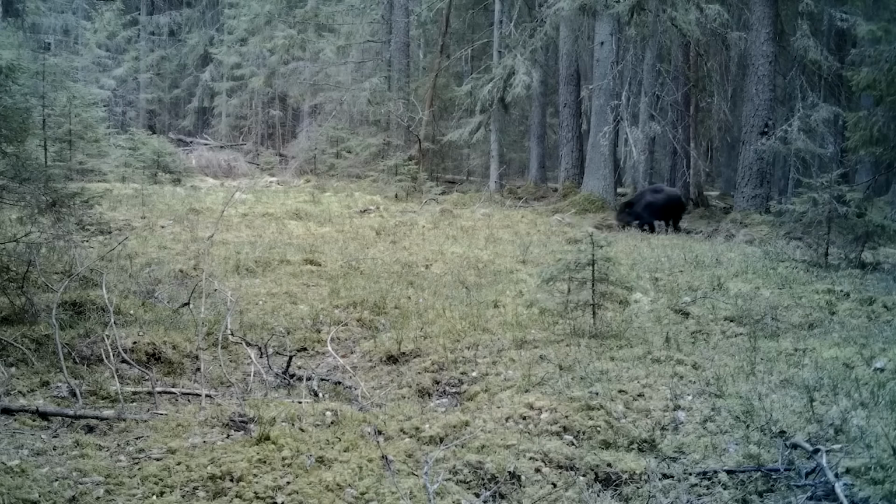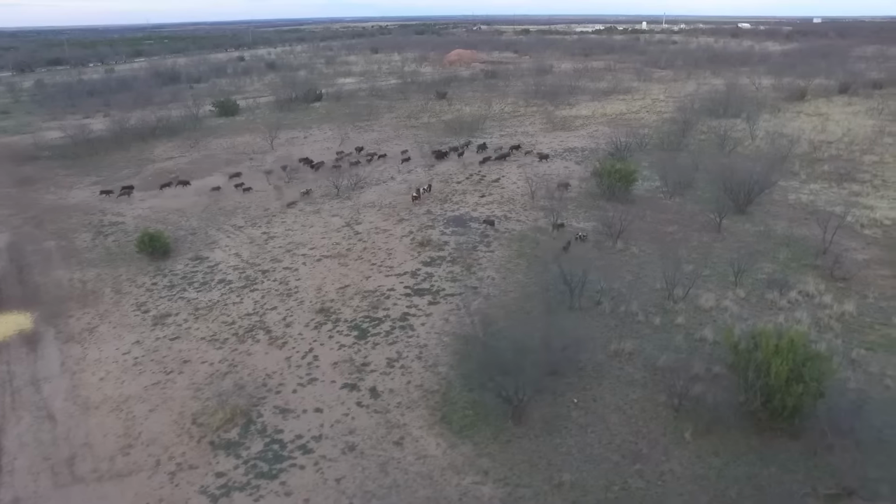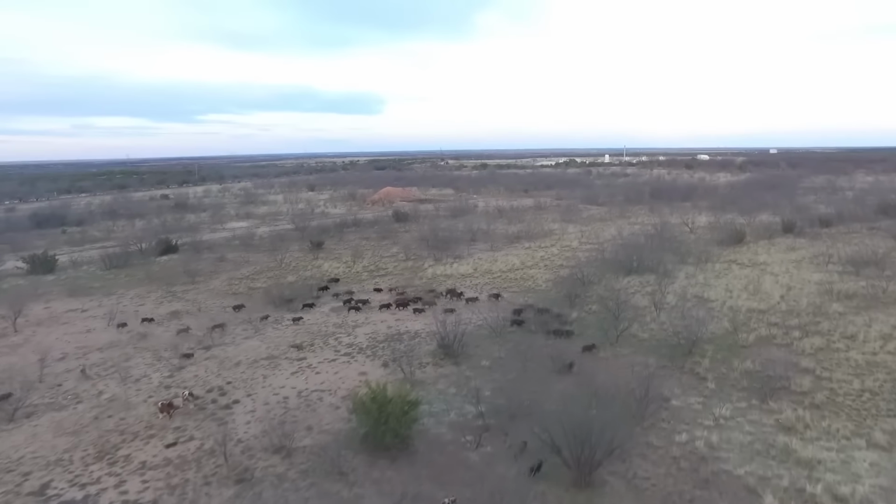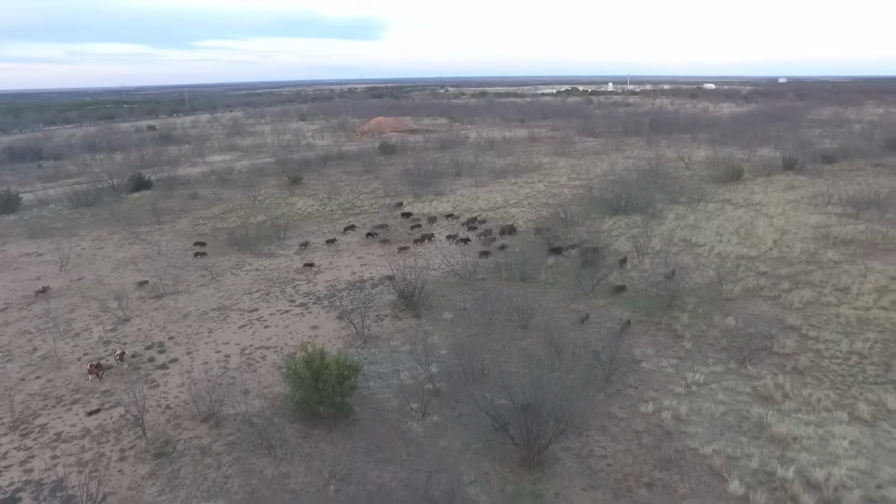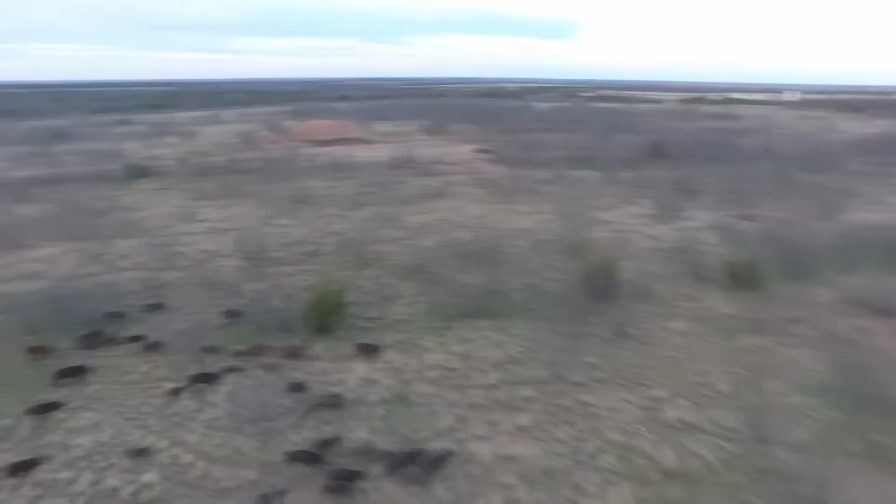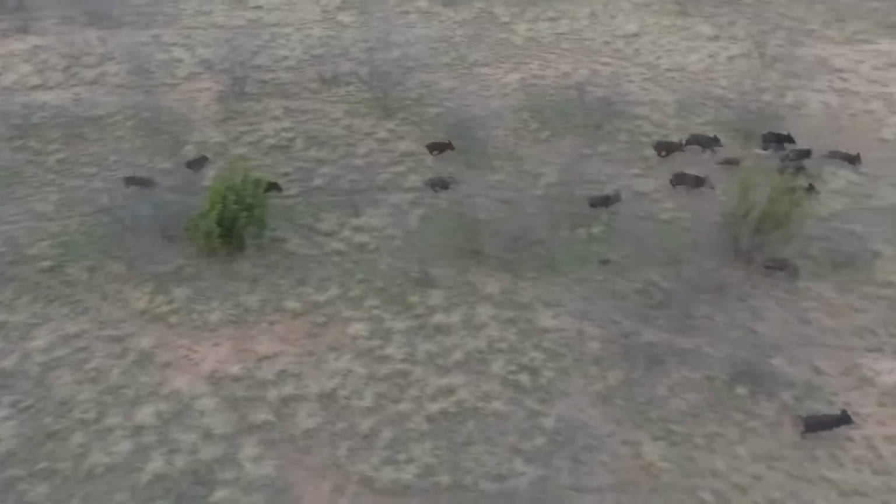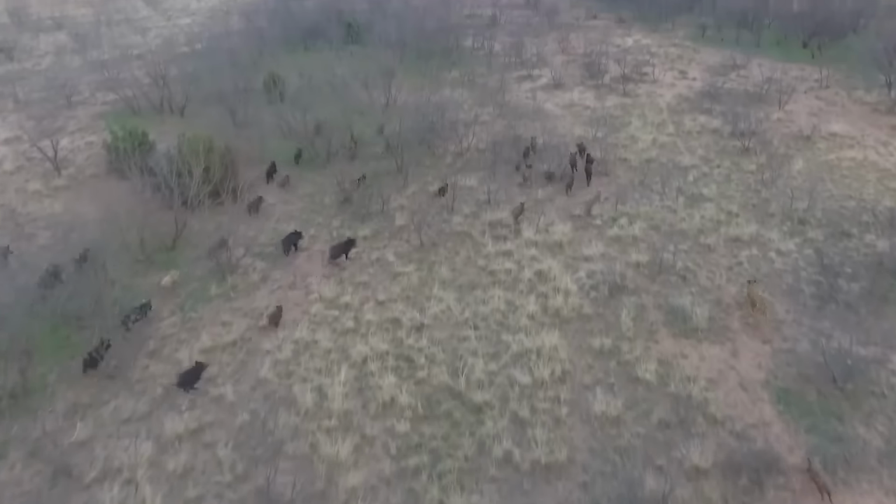Since the rule change, ranchers across South Texas report clearing entire sounders in a single night, animals that used to take weeks of trail cameras and stakeouts to even locate. For an industry losing $500 million a year to hog damage, that's not a minor upgrade. That's the difference between a working ranch and a failing one. Cropland that used to get shredded overnight is recovering.